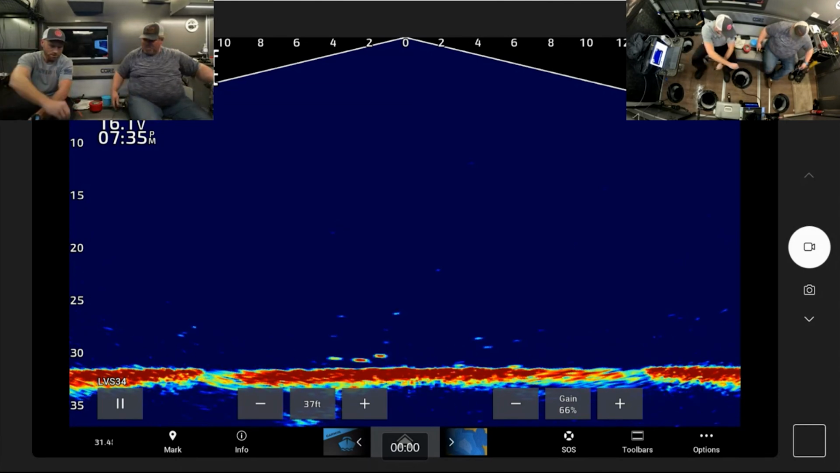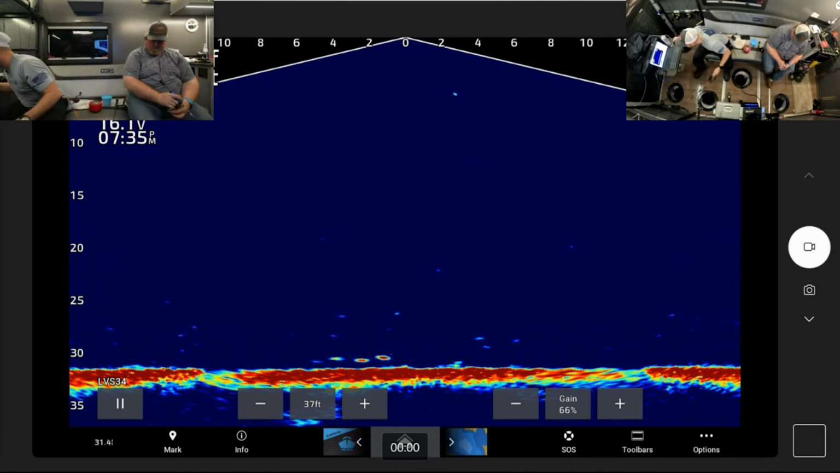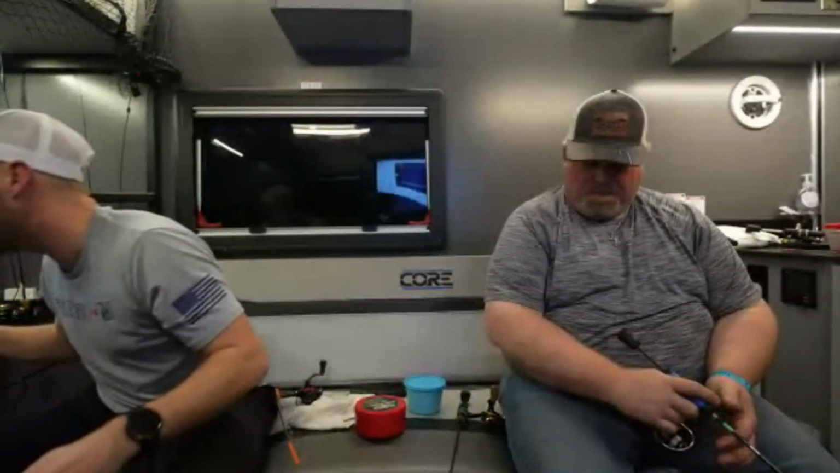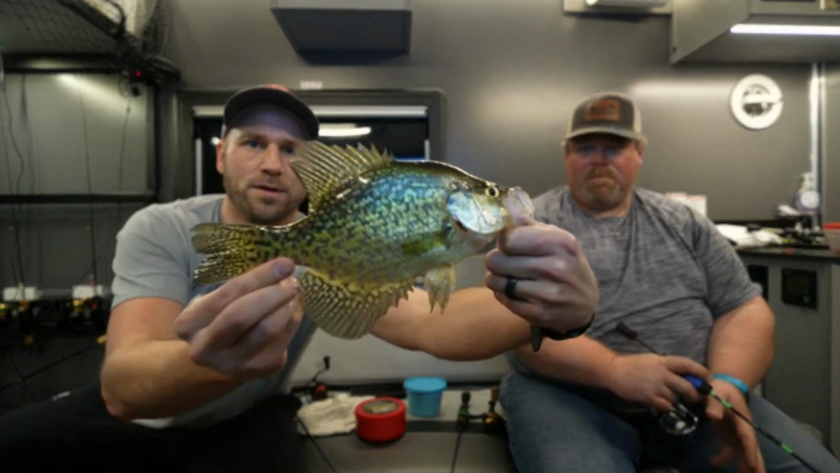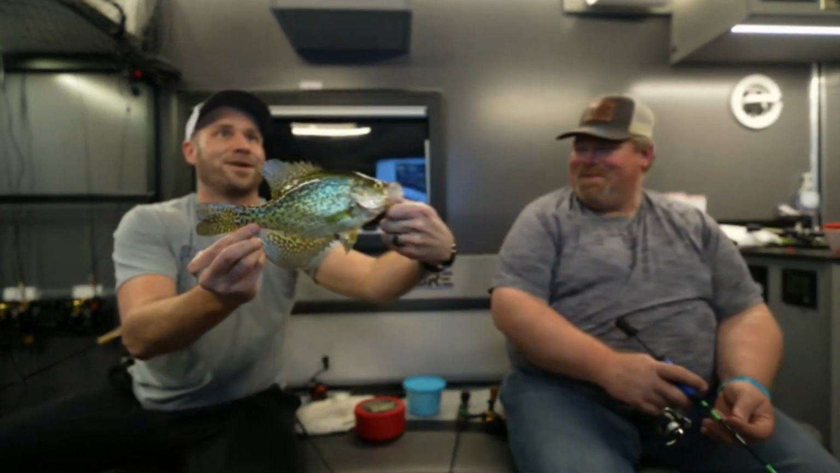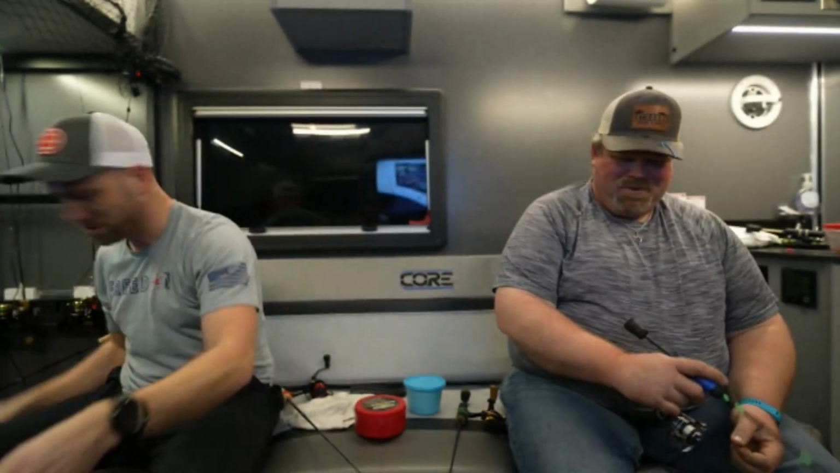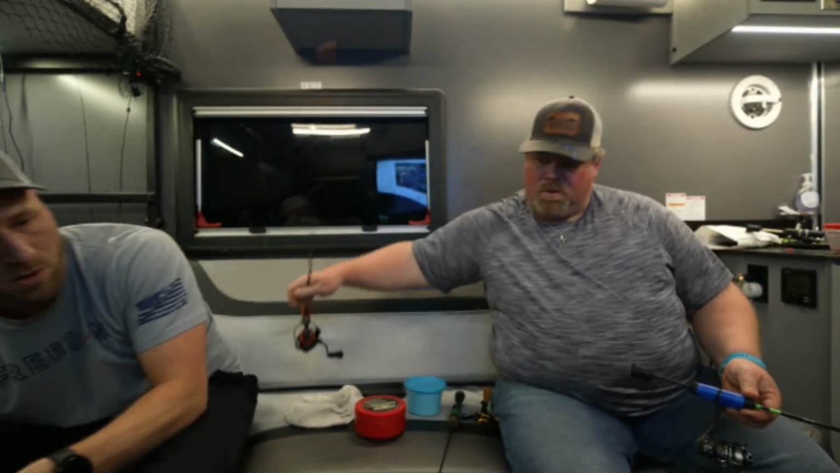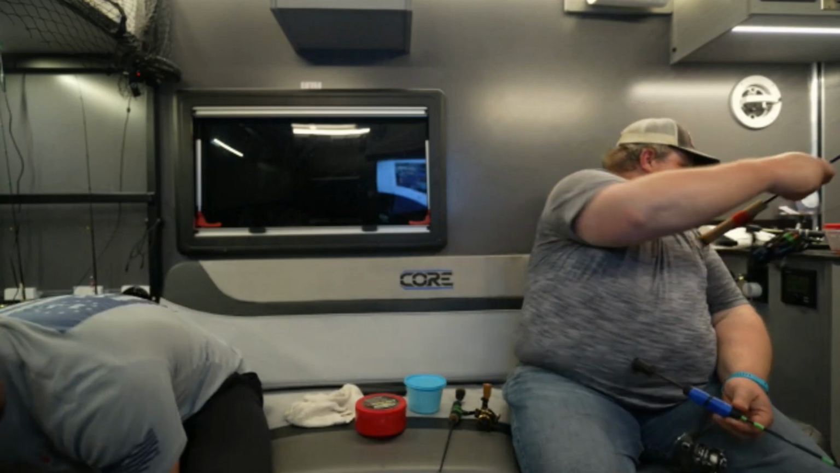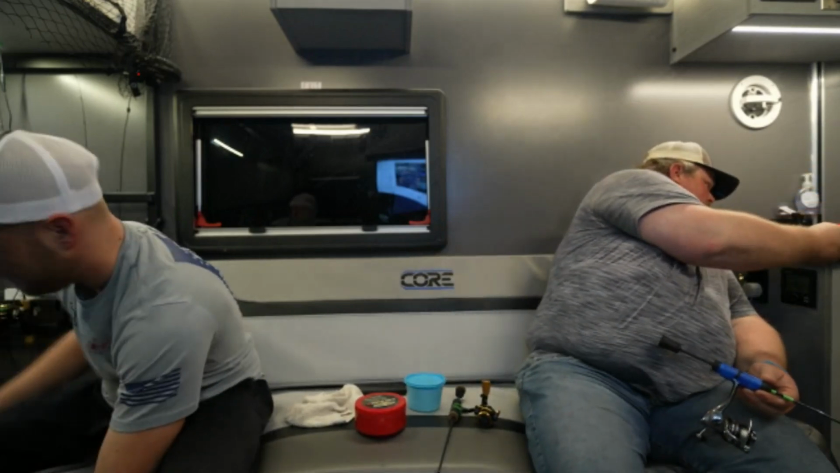There we go. Show her off to you guys. That's why we're looking higher up in the water column, because of these guys right here. This one actually looks maybe a hair smaller. Get your dead stick out of here so you don't hook yourself. We'll get a little measure on it here.